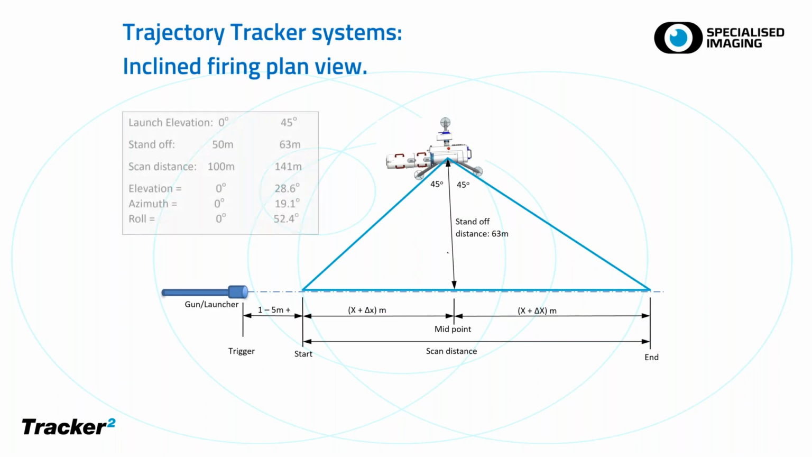And the standoff distance goes from 50 to 63 meters if you have a 45-degree elevation, and your scan distance then goes from 100 meters to 141 meters. So things do change, but perhaps the most important thing is the azimuth, elevation and roll becomes a really non-trivial solution because your tracker and gun and start point are all fixed relative to the gun, relative to where the projectile is going to be flying now. And your furthest distance away is now 93 meters.